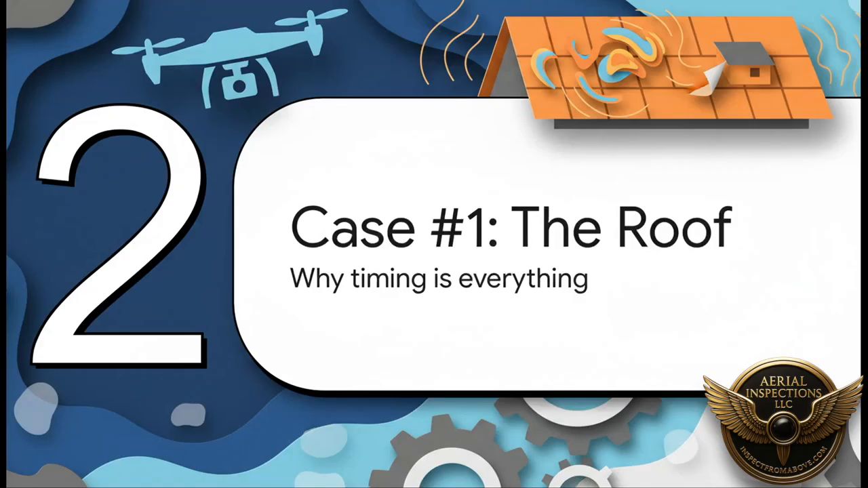So, how does this work in the real world? Let's take our first case. We're hunting for hidden moisture in a big commercial roof. Now, for a job like this, timing isn't just about when it's convenient to fly. Timing is everything. It's dictated by physics. You fly at the wrong time of day, and your entire mission might be completely worthless.